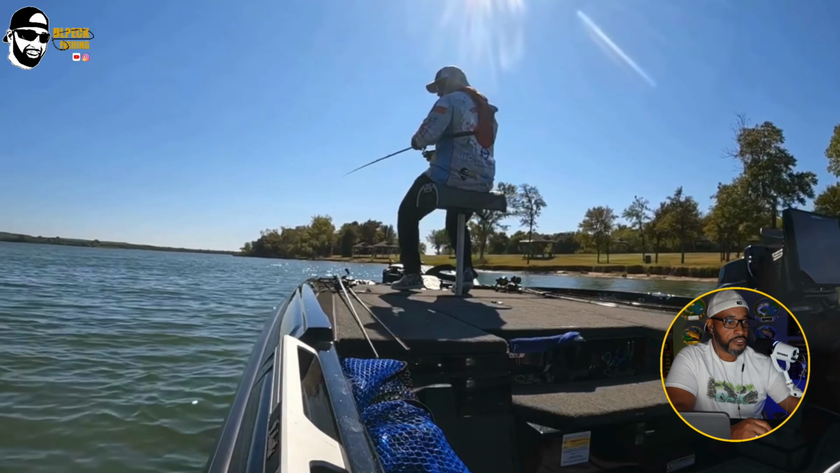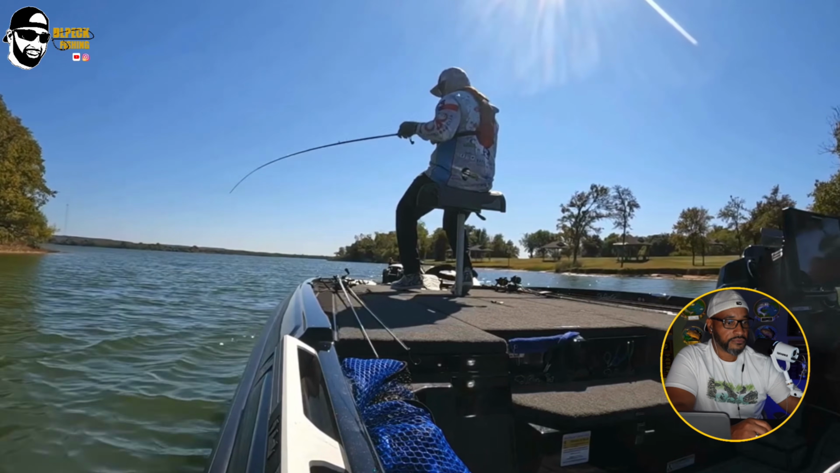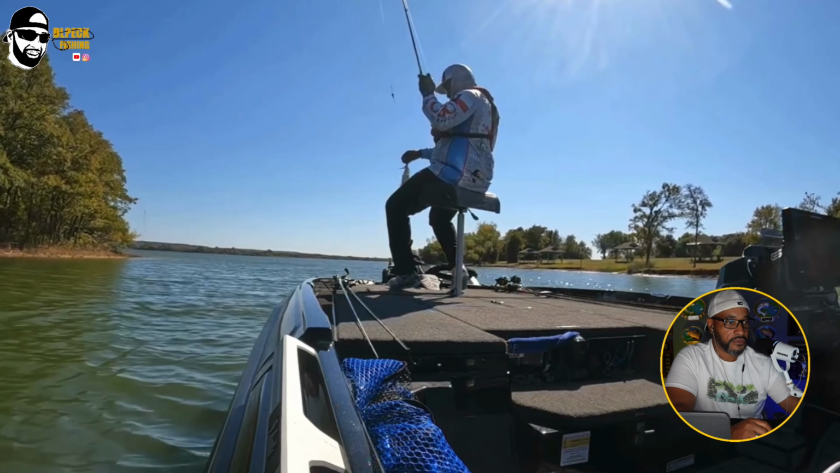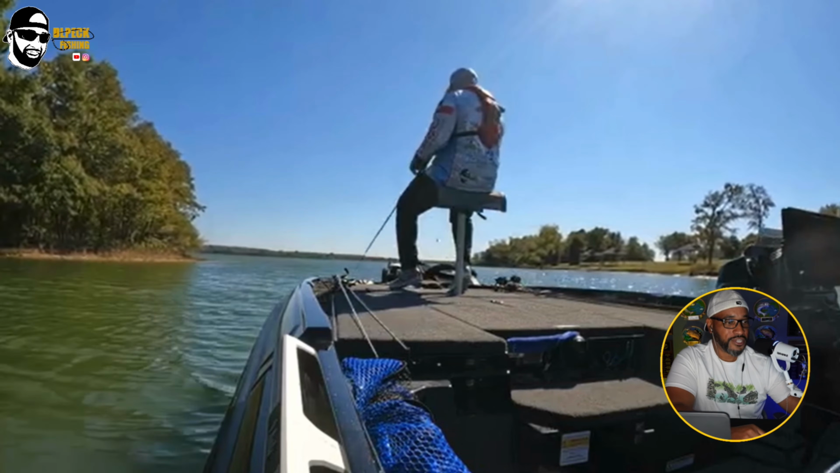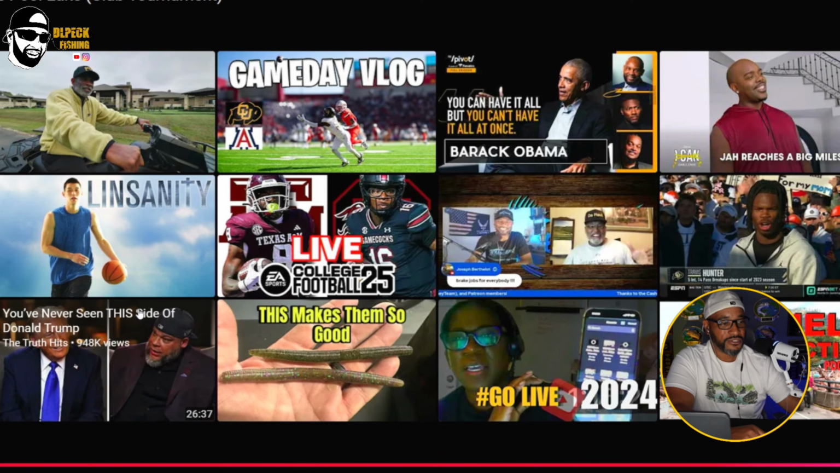The line that I'm using is fluoro, 12 pound. I think the leader is the same as well. I'm sorry, I'll take that back. Actually, that fluoro is 18 pounds on that Carolina rig, and the leader is 12 pounds.